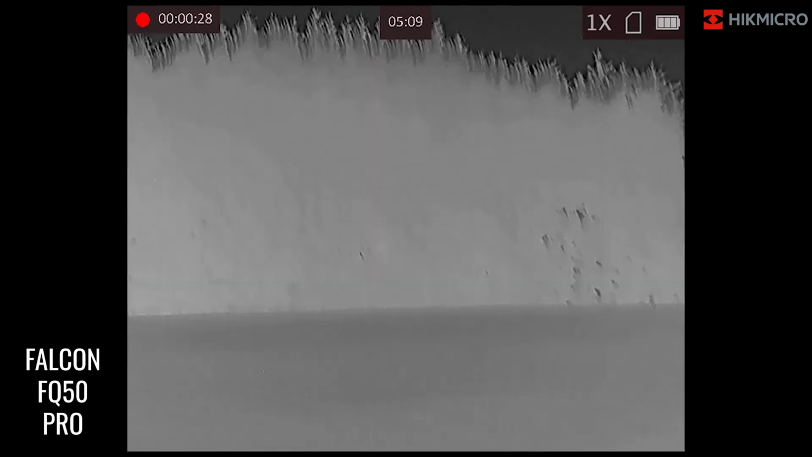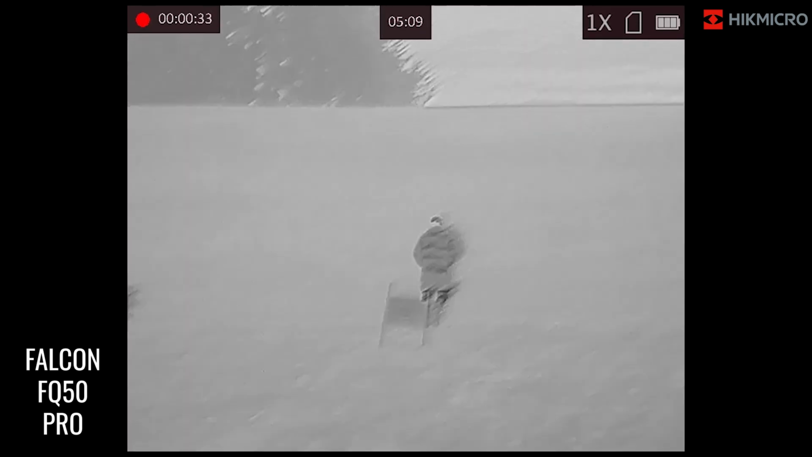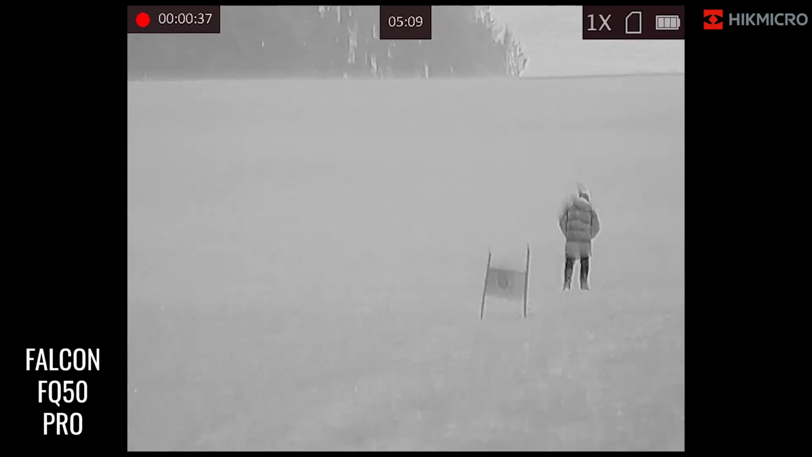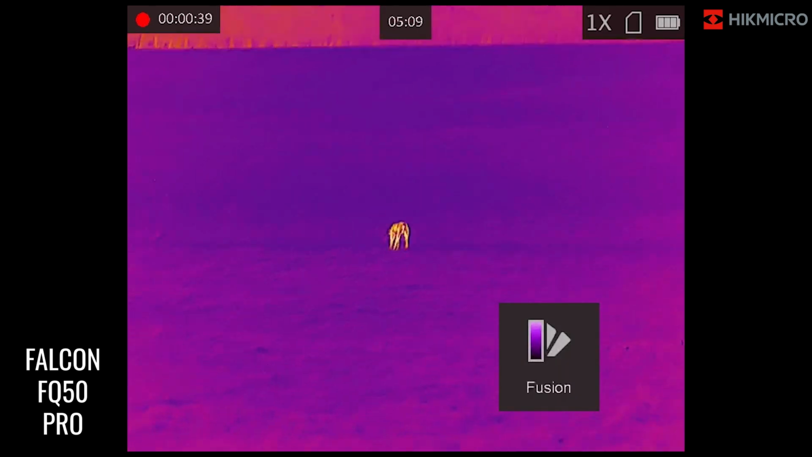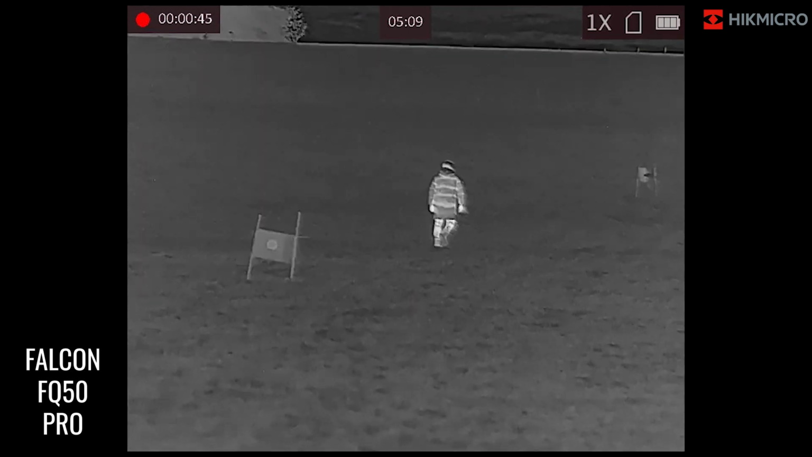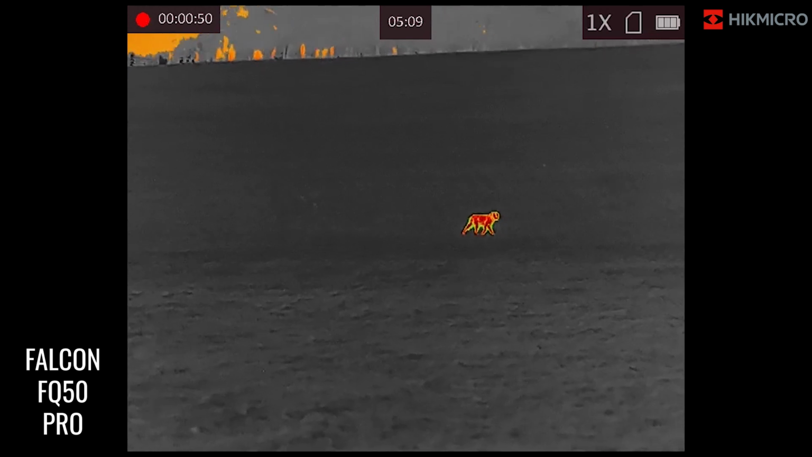And what we will do is we'll just change through the modes there, so black hot, obviously depending on the situation that you're in, as to what colour palette may be best. And so we'll just go through the sort of purply fusion colour and then onto the red hot, really drawing out obviously the target. So Tom, you can see, is obviously quite well insulated there, whereas Grouse obviously is giving off quite a lot of heat.